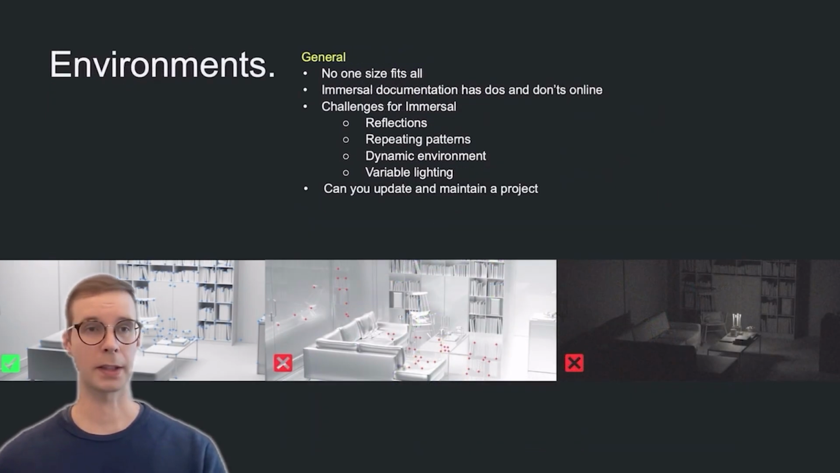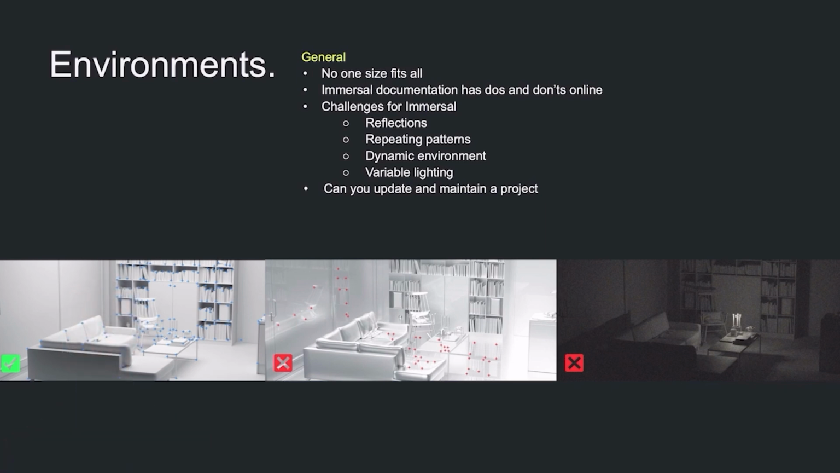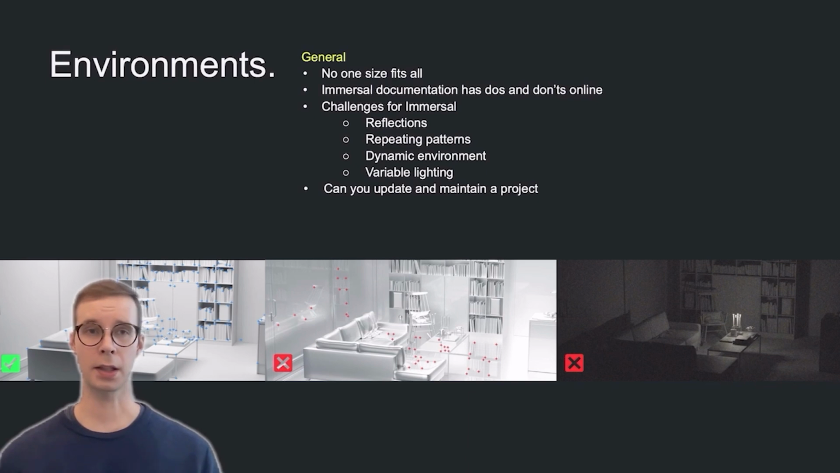Let's talk about environments. Now, it's really challenging to have a one-size-fits-all definition of a good environment. You can read the do's and don'ts in our documentation online. A number of things affect it. It could be the season of the year, the lighting, dynamic content. Can you update the experience when something changes visually?